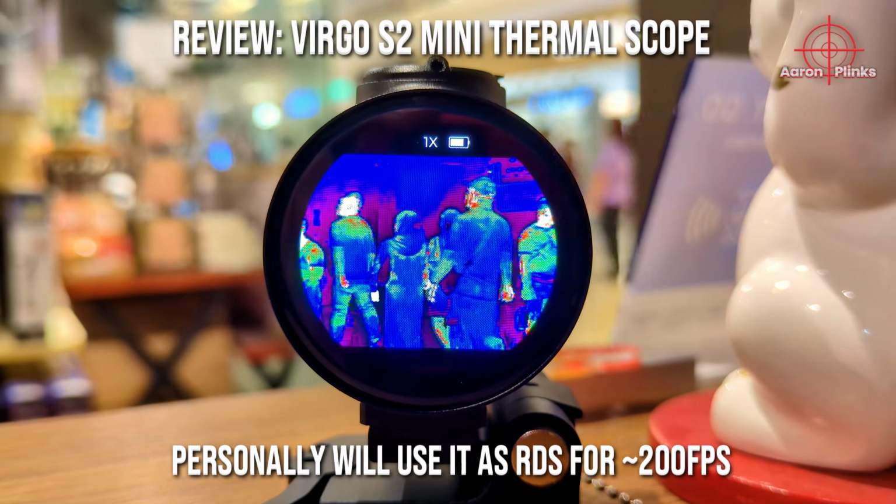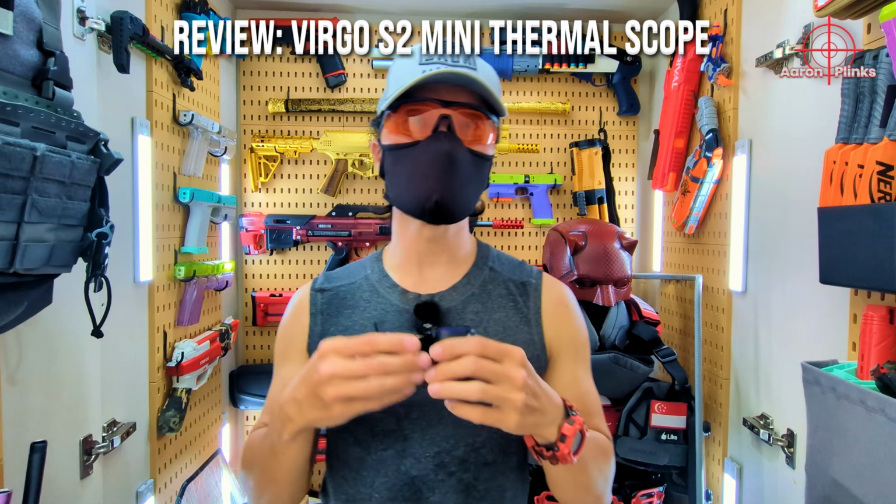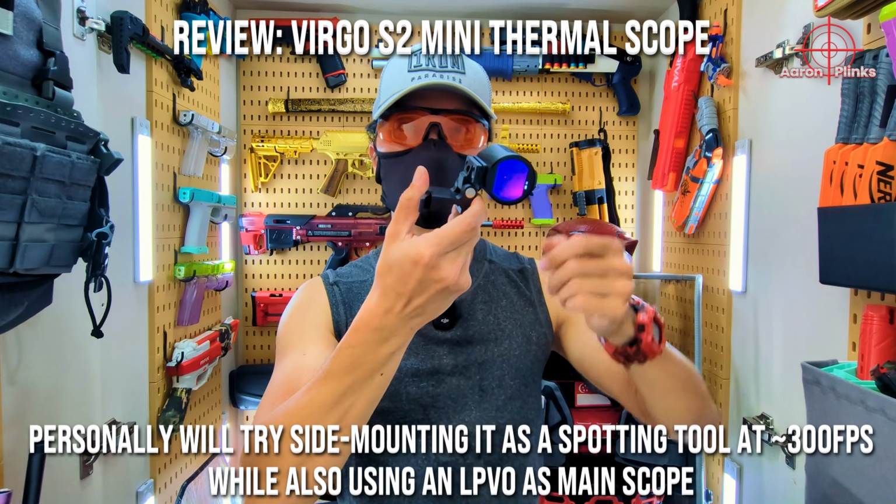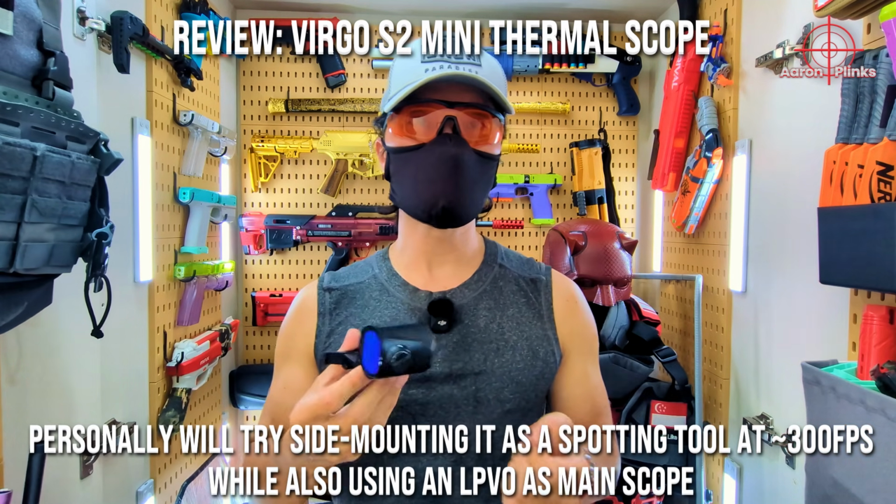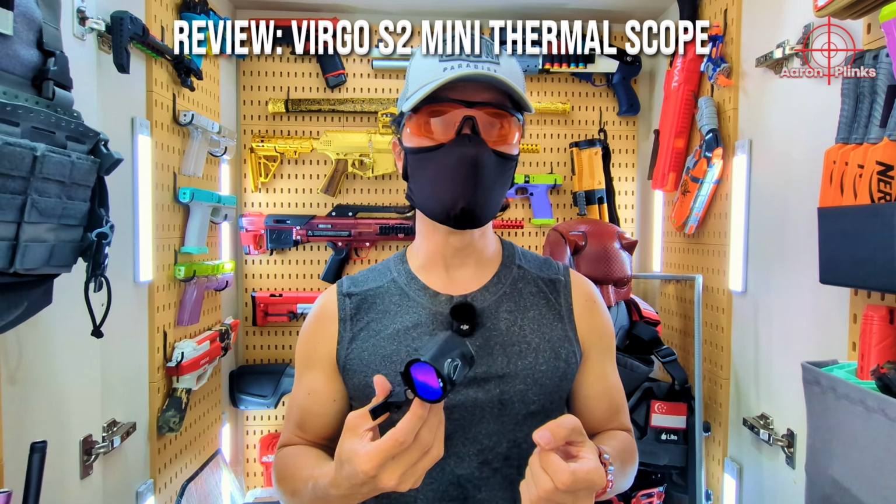Personally, for 200 FPS blasters like the MPP, I will use this Virgo S2 thermo sight directly as a red dot sight. But for 300 FPS blasters like the Kunlun and S400, I'll probably flip this over and mount it sideways, or keep it flipped to the left side of the blaster as a spotting tool instead, to spot and track opponents in the field while I engage them with the LPVO. I will probably try this configuration soon to see if it works well.